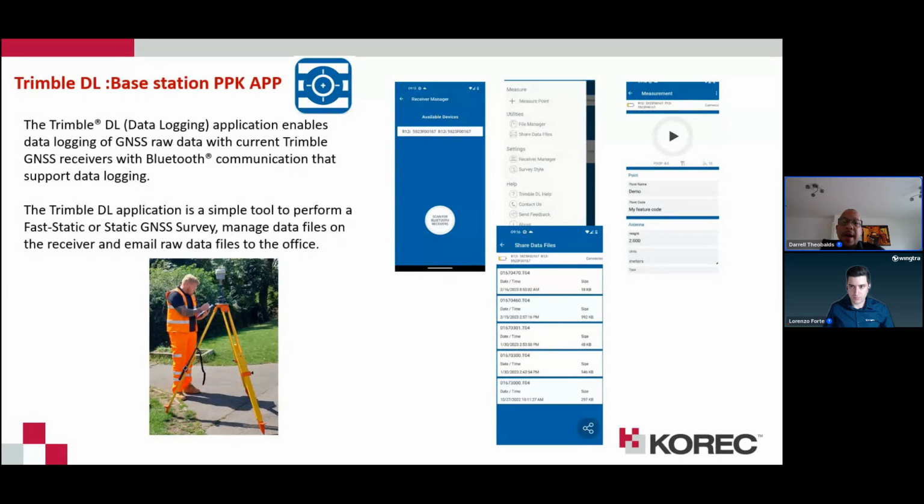It simply works by downloading the DL data logging application onto an Android device, a smartphone. It's a free application, and then you simply Bluetooth that to your receiver,